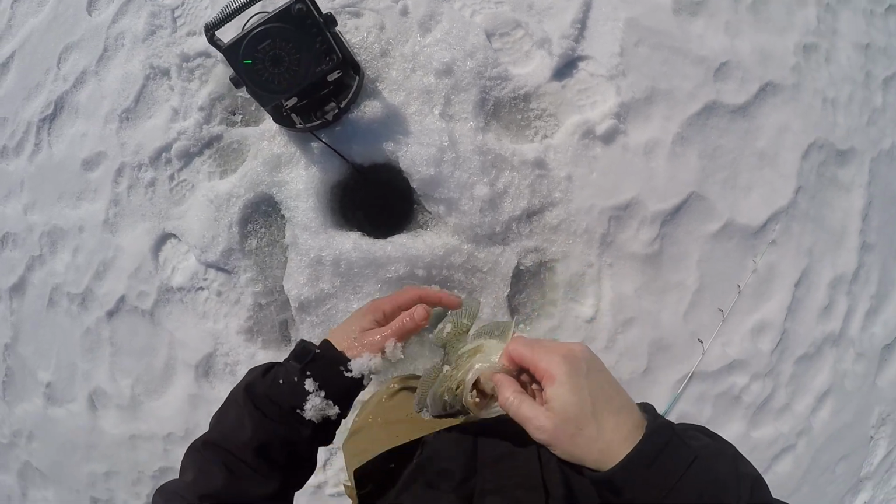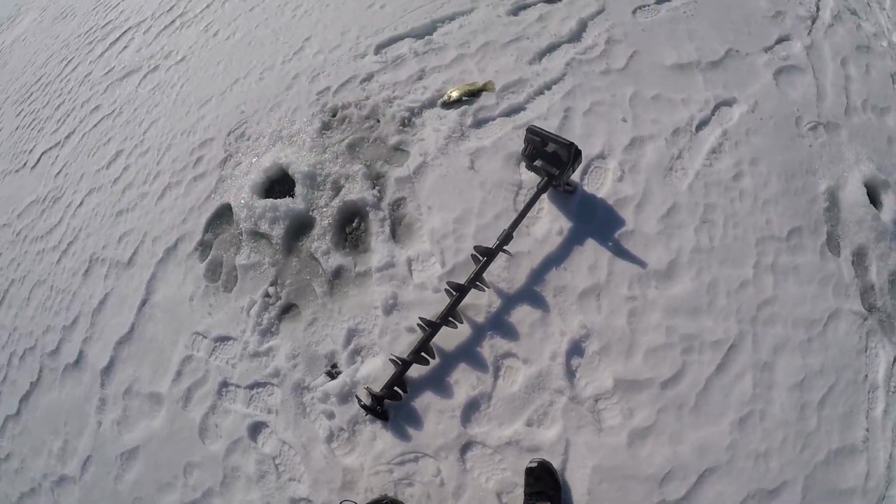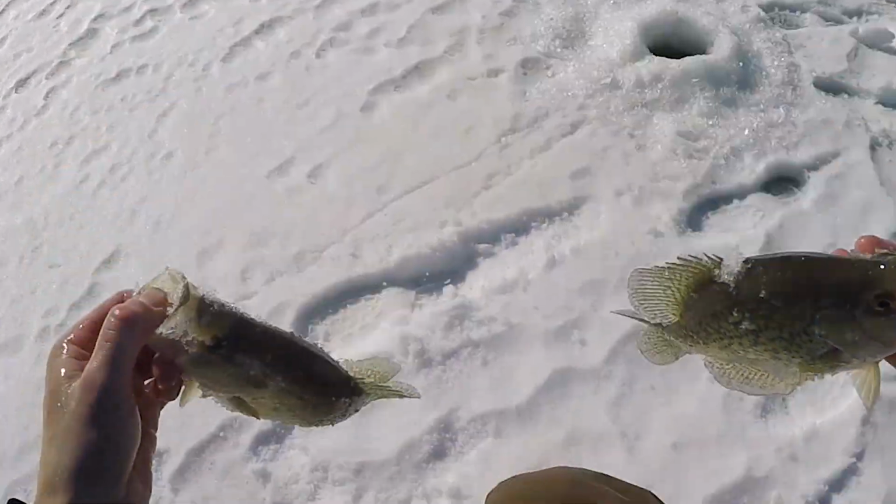All right, folks, there's the last one. We're going home. Broke me off. That's a sign. Let's call it a day right there. Here's what we got. I said I wanted to try one more spot before I head home. And there we go. 2 beautiful crappie. Let's go.